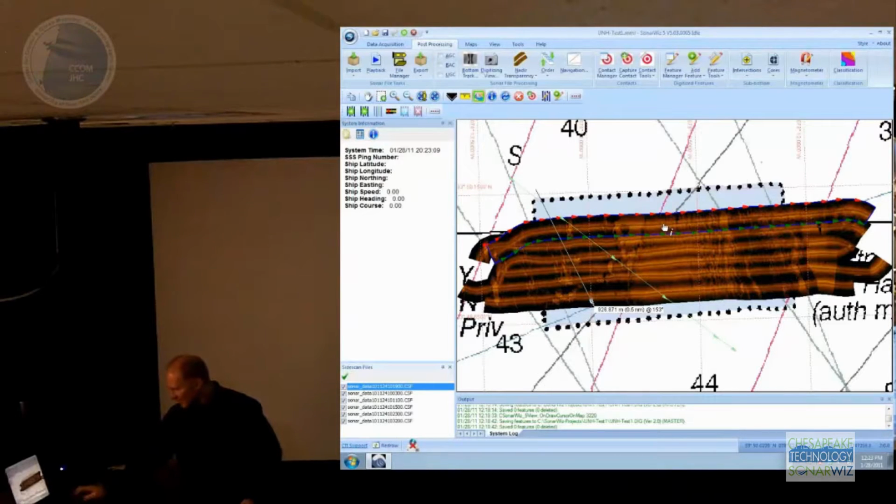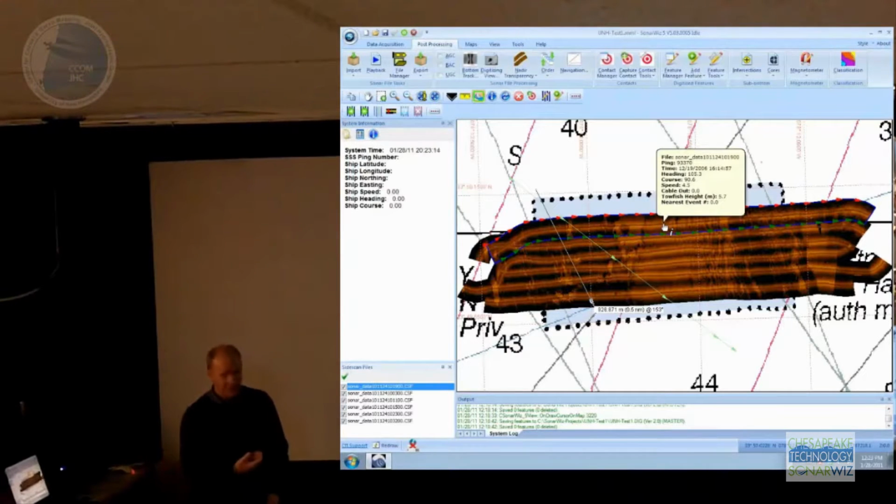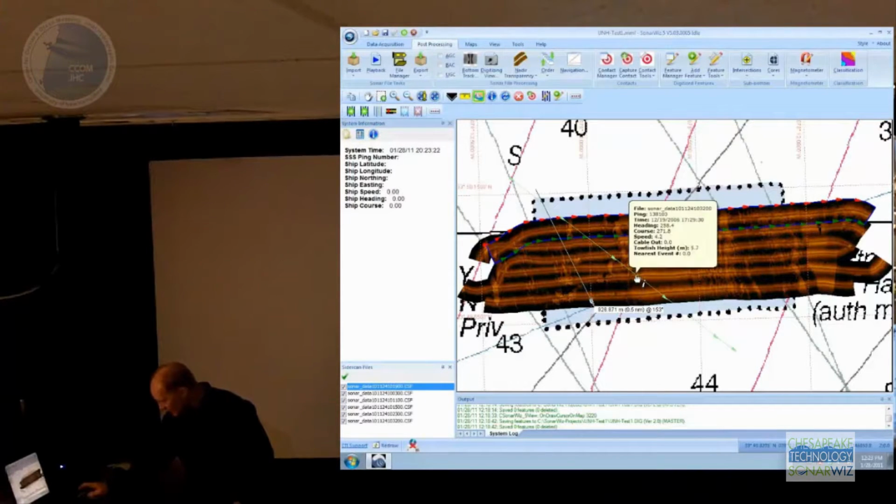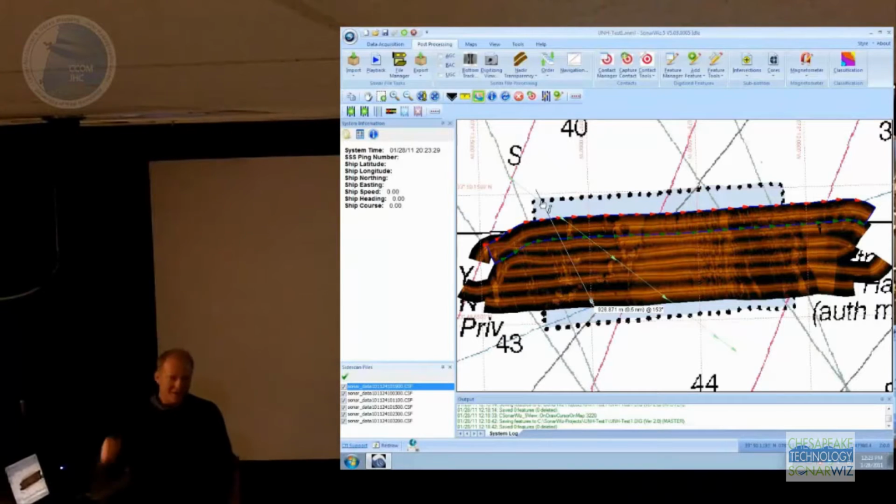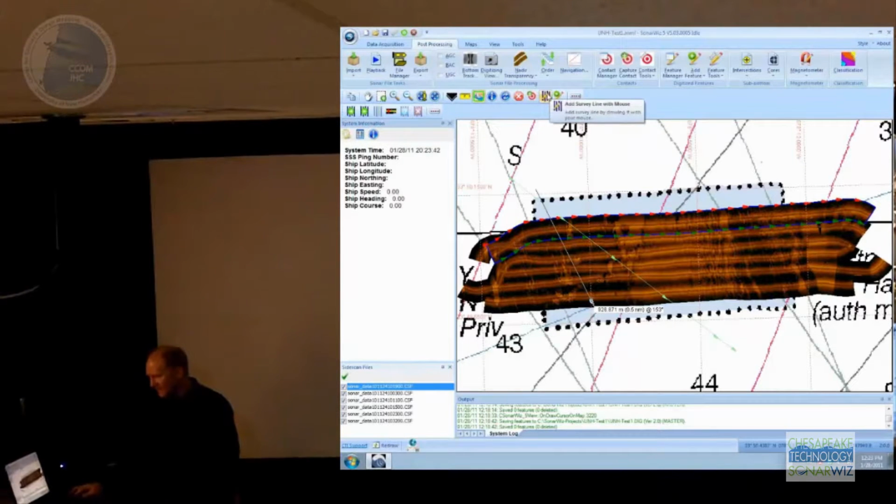The info button, this is kind of a neat one. If you just let the mouse hover over anything on the screen, it gives you a little pop-up of what's underneath it. So I put it over a sonar line, and it gives me the file name, ping number, heading, speed, course, etc. The bottom line is whatever you put it over, it gives you information about that object. So you put it over a contact, you put it over a shapefile, and you get kind of complete information about it. This is redraw, stop redraw, capture a contact, add a survey line, add a feature.